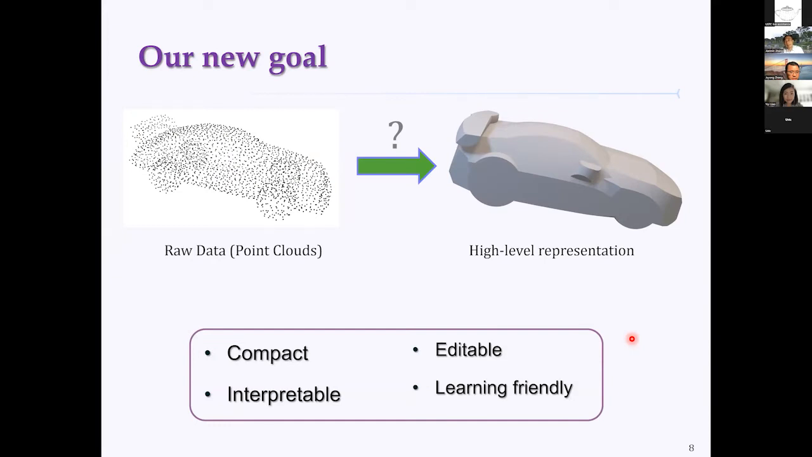Okay, those are some research we did in the past. So my current interest falls in the following problem. Now if we are given objects represented by point clouds, how can we convert that into high-level representations? So this actually is quite a fundamental problem, right?